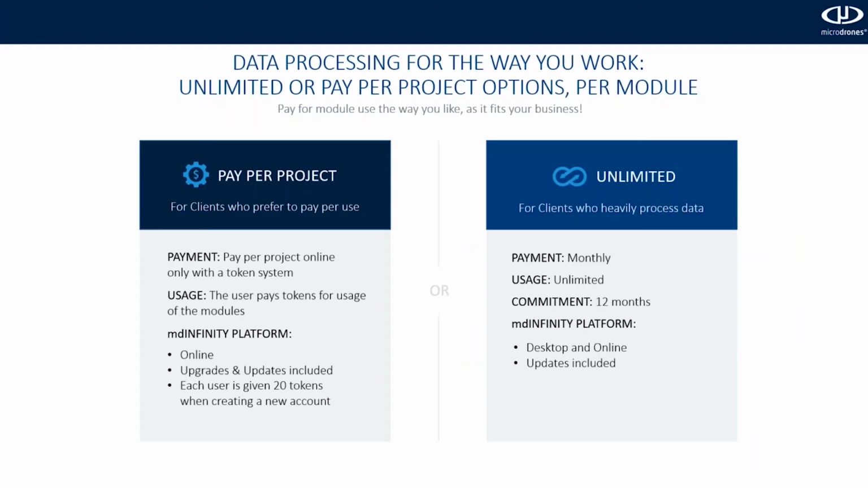Right, and here are your options to get into MD Infinity and choose how you want to process your data. This is one of the really nice things about Microdrones as a service, that we're making it easier and more convenient for you to build those costs into the projects that you're working on.